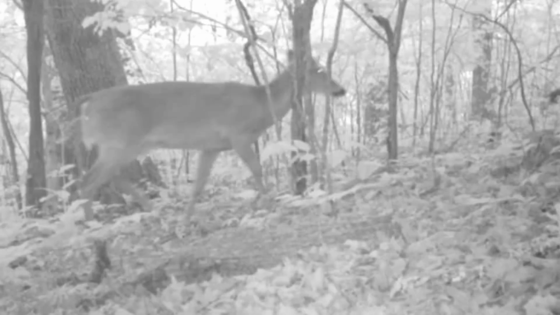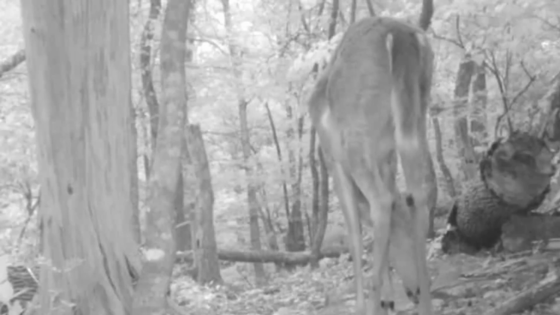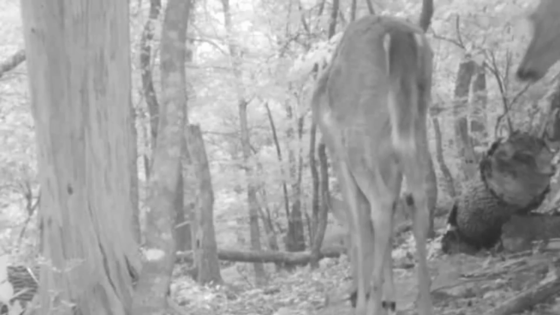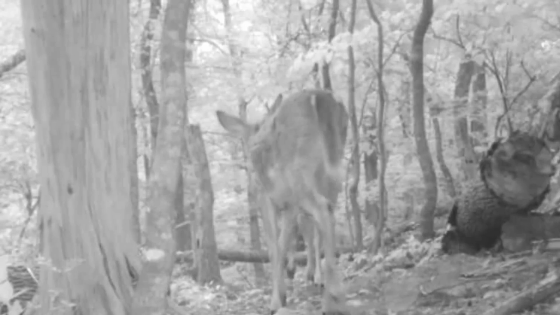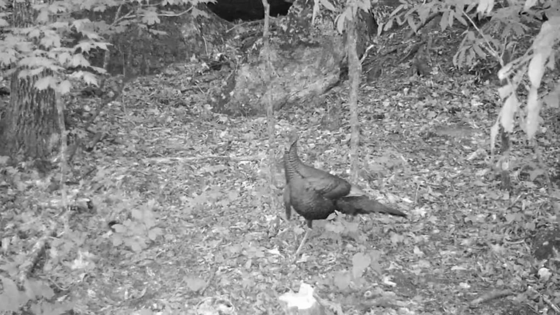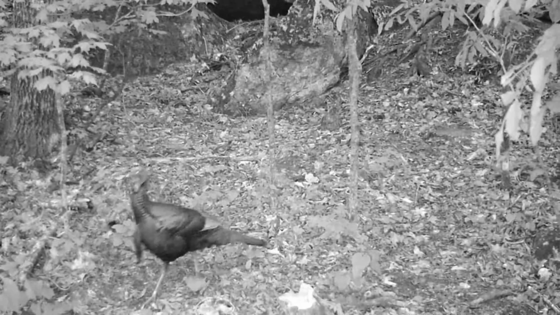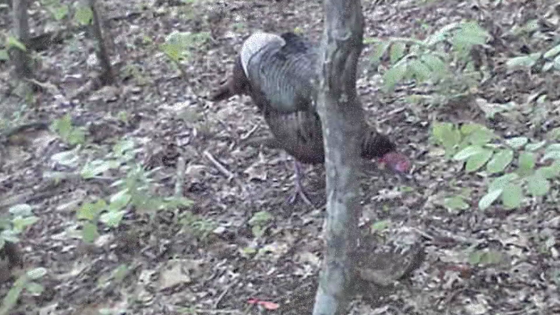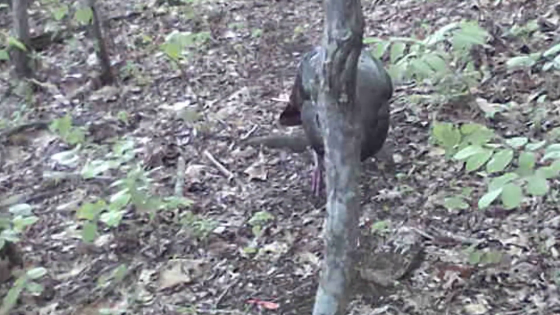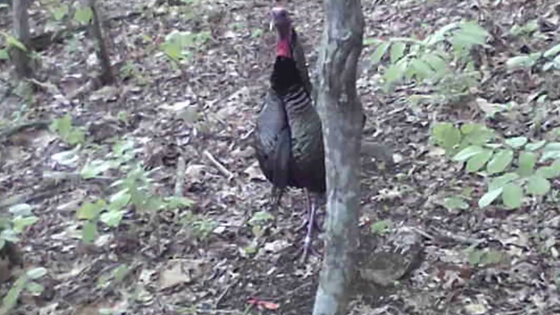But come daylight up on the ridge, the deer are out moving around. Of course, they've been foraging all night long. Up on the ridge trails. Peaceful time. And down here's the turkeys off the roost. There's an old tom again, moving through. And he's a big old tom, too. Pretty thing.